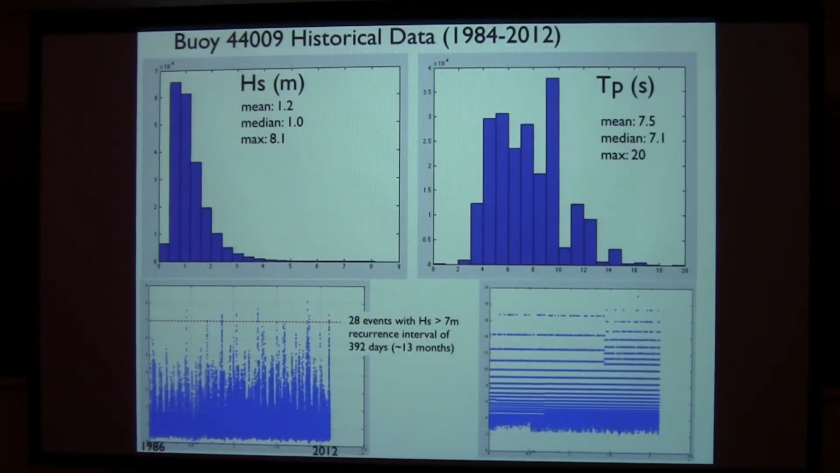But actually, if you look at the buoy records since '86, there have been over 28 events with a significant wave height of greater than 7 meters. That works out to a recurrence interval of about 392 days, where you can expect to get a 7-meter wave once every 13 months, approximately. So that's not a 100-year recurrence interval. That's not a 50-year recurrence interval that we're getting from these nor'easters and Sandy. These are conditions that we can get offshore. Obviously, the difference is these storms were coming ashore. They're bringing lots of surge and they're in direction with it. But we can get big events like this.